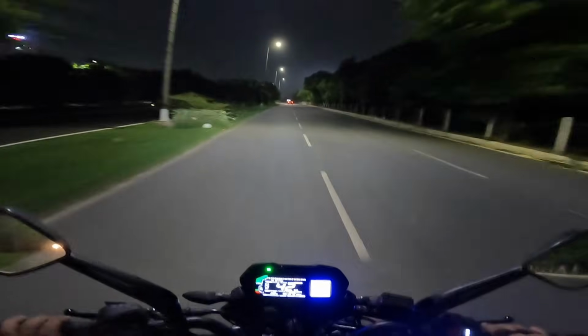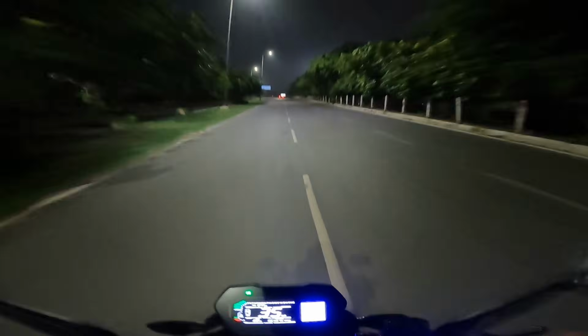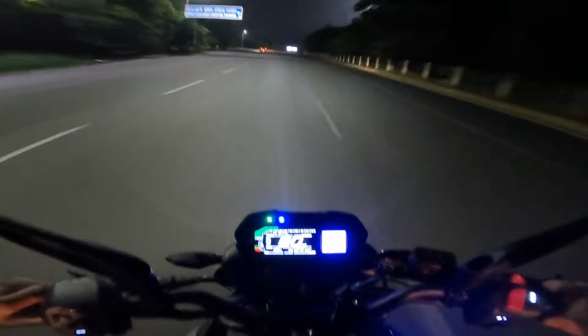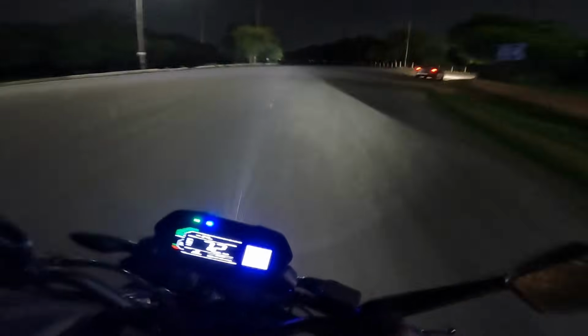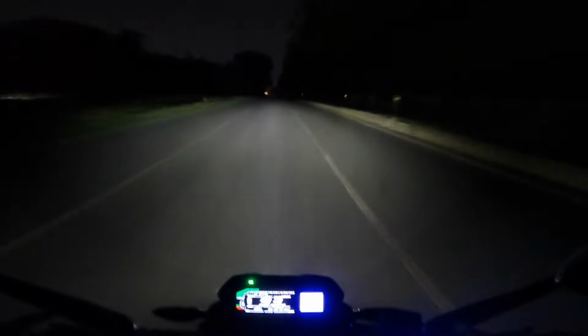Okay, DRLs, headlight. So yes, good headlights. Man, look at that spread. Amazing.